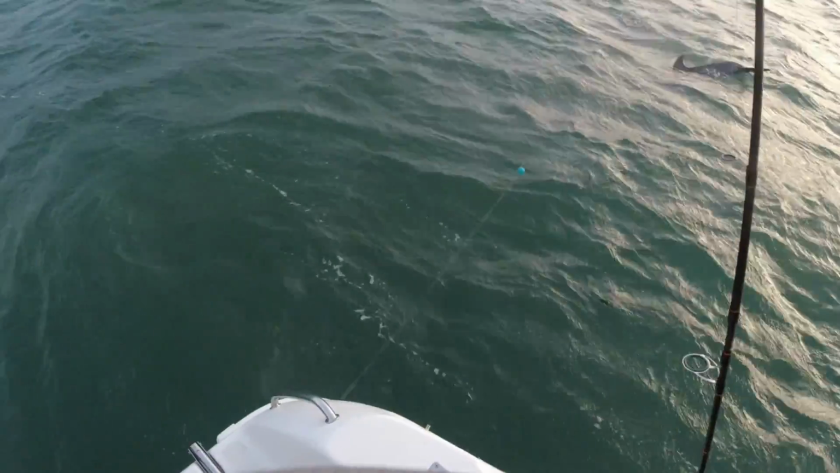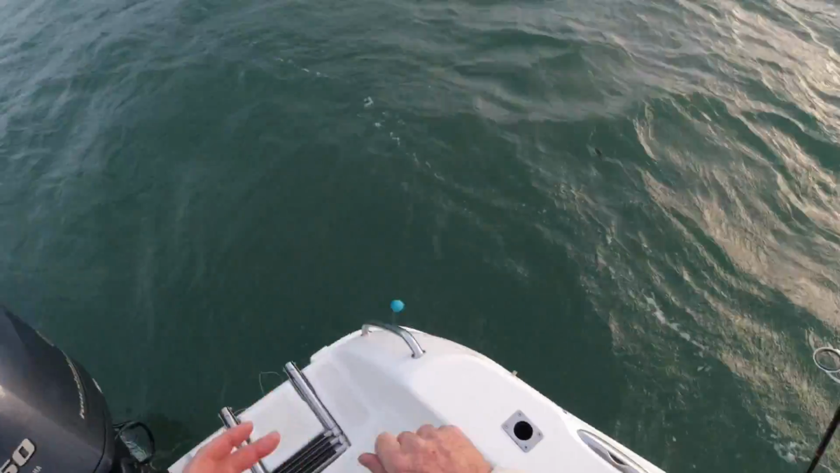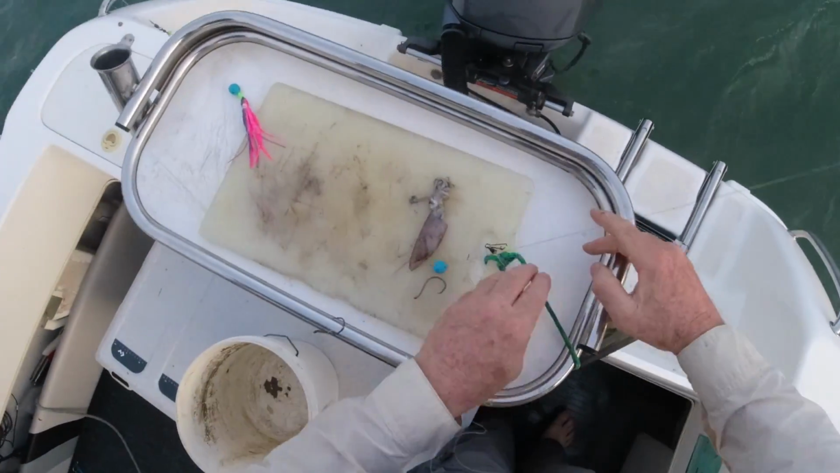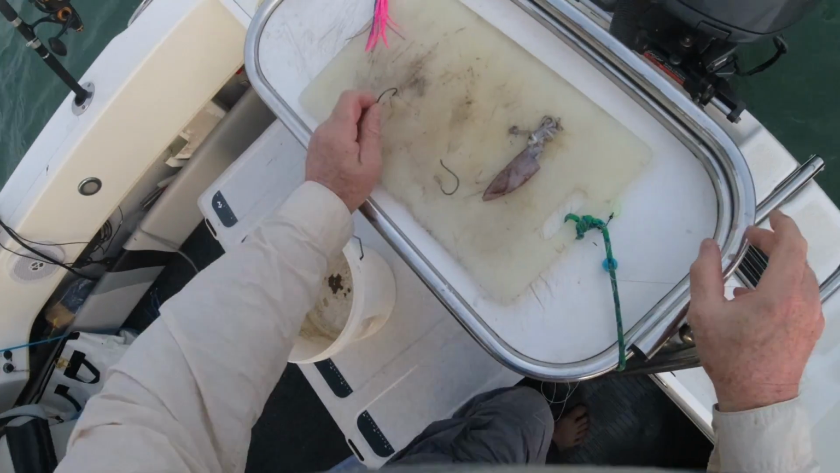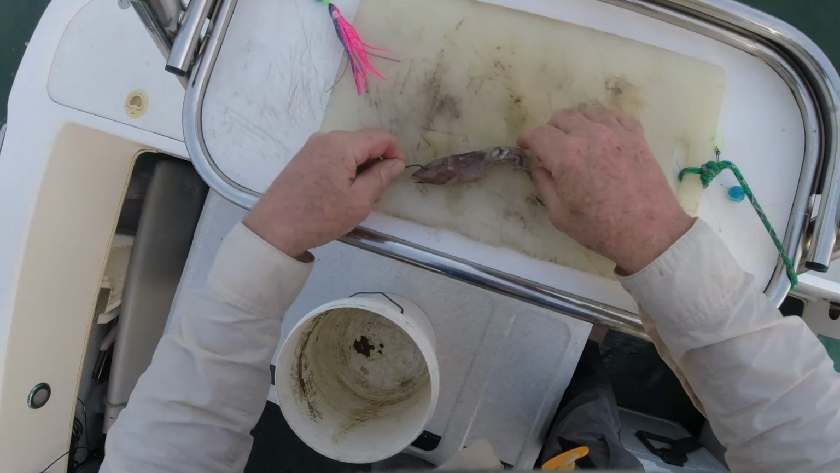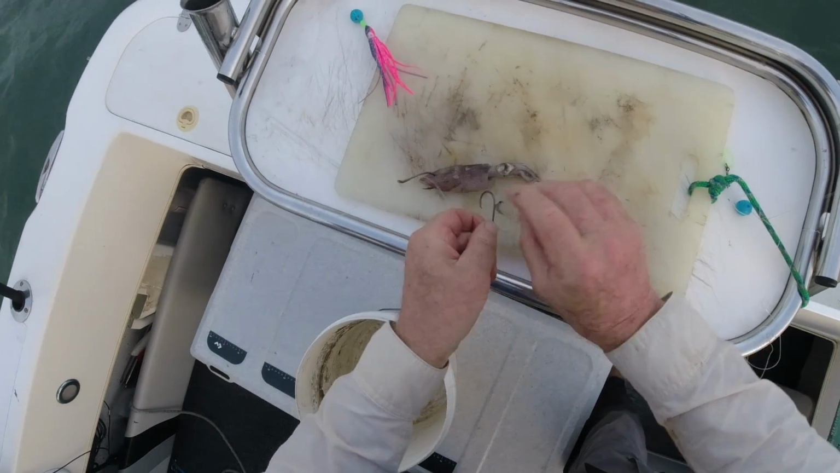Damn, heavy. Much heavier. Alright, I'll get this other one back in and then might put one of the heavy leaders on that one and have another go with a pilly.